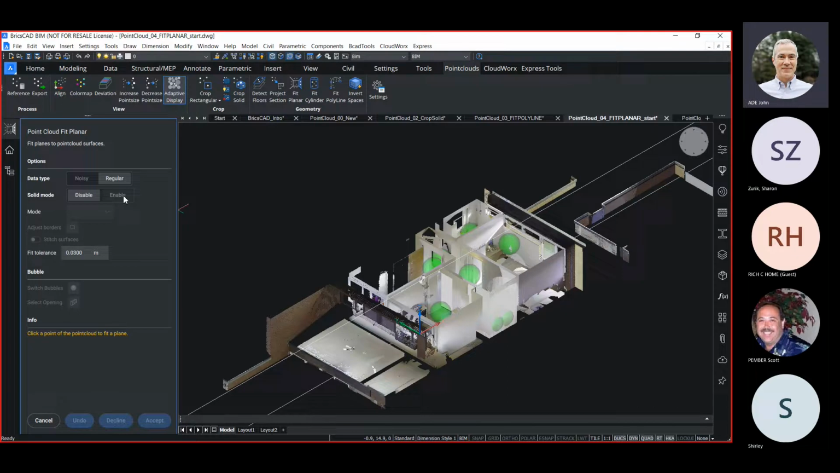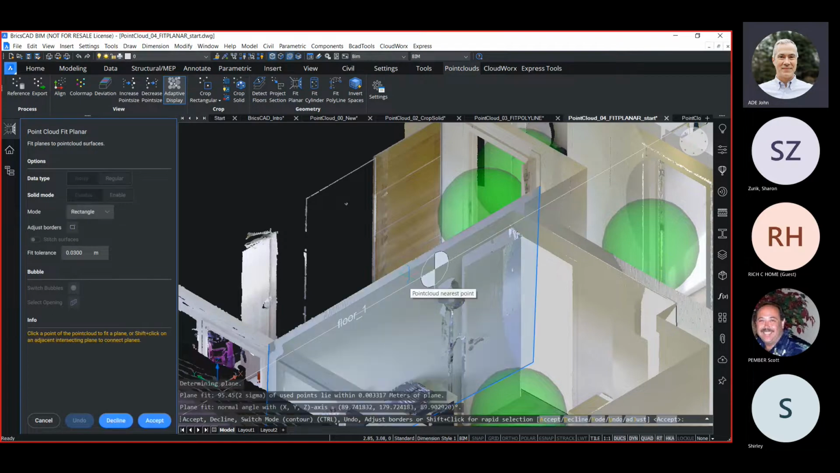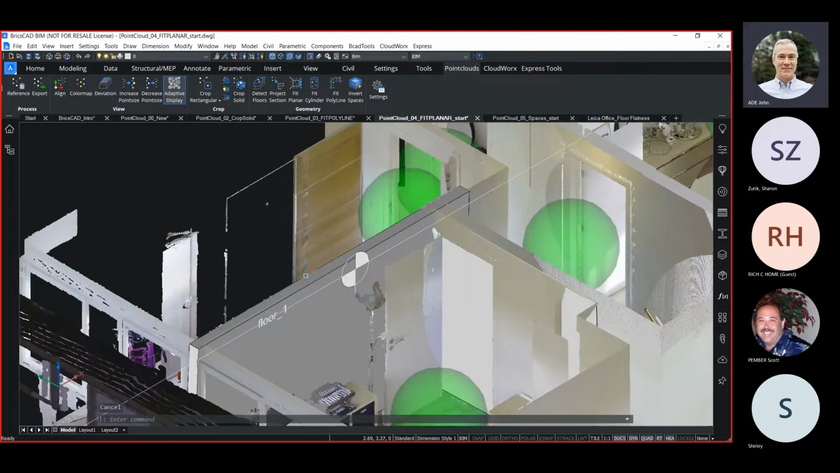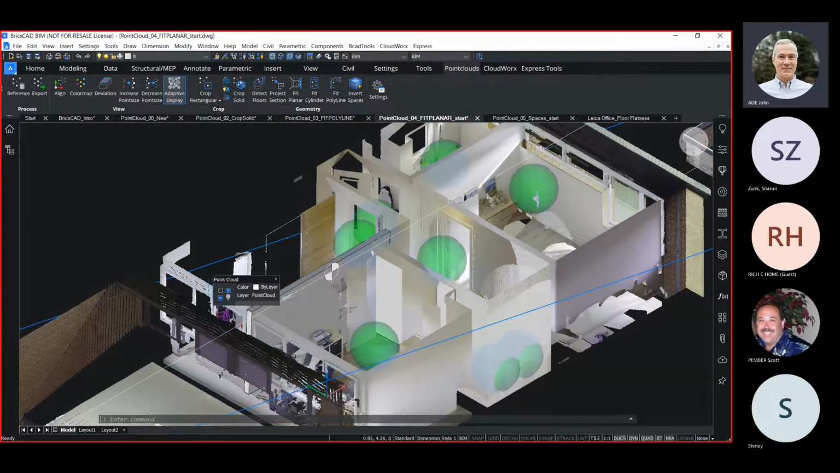Now I can enable a solid mode. And if I zoom in a little closer, you'll see that there are points representing both sides of a wall on these interior walls. If I pick a point between these surfaces, it will detect one of the surfaces first, and then I have the option of making it convert into a solid. And then I can accept it. So depending on the quality and how complete a point cloud is, I can use fit planar to start to define surfaces three-dimensionally, automatically, and even solids between surfaces that represent walls.